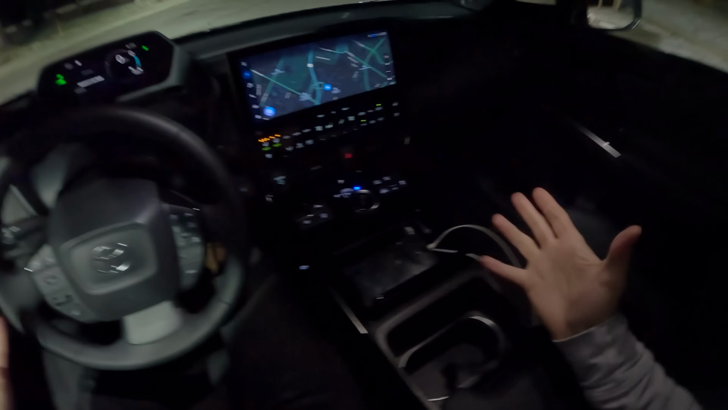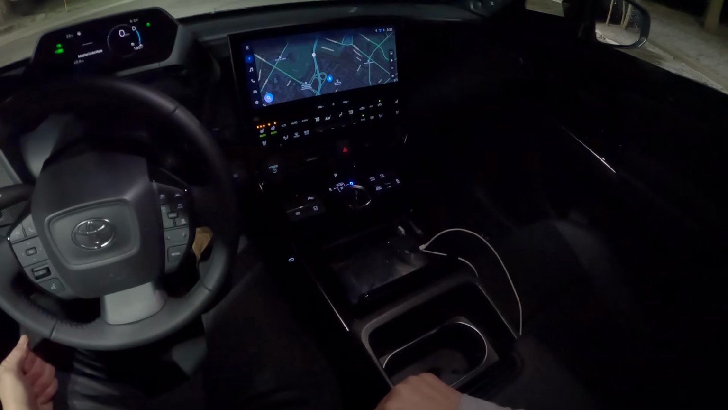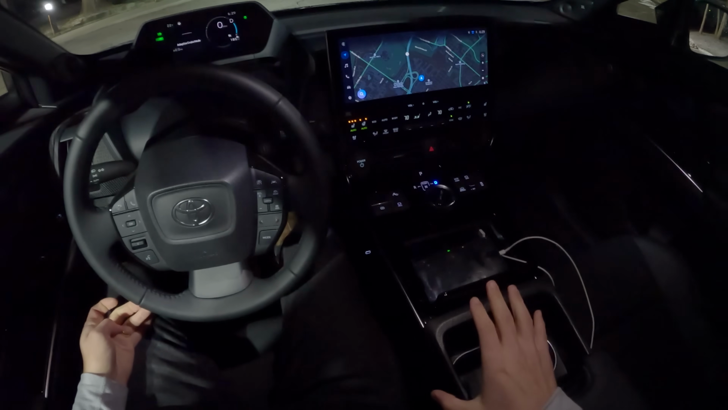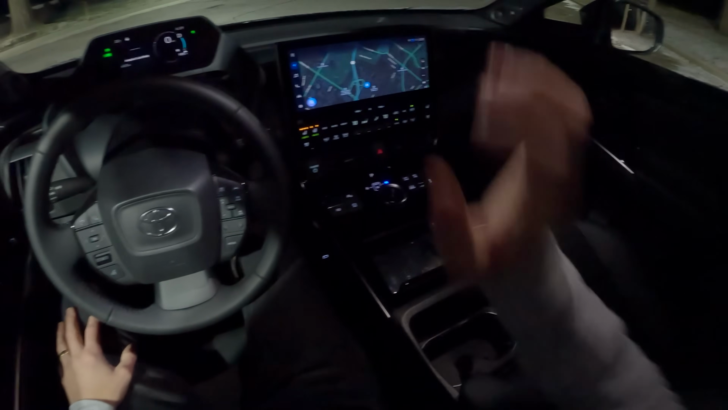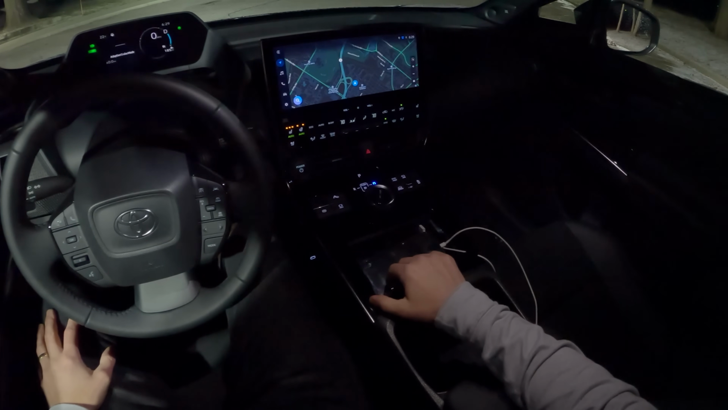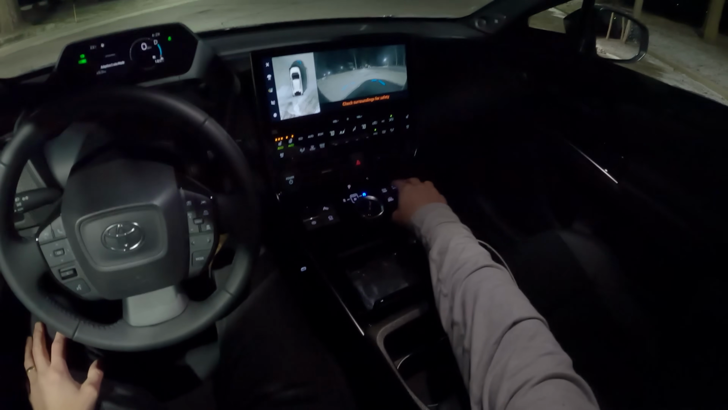I don't remember if wireless CarPlay worked on the launch vehicles or not. Hopefully Toyota fixes that. I don't know if I've driven a bZ4X where wireless CarPlay actually works. So I've had to have a wired connection all week, which is a bit of a bummer. It just could not connect. It kept failing.